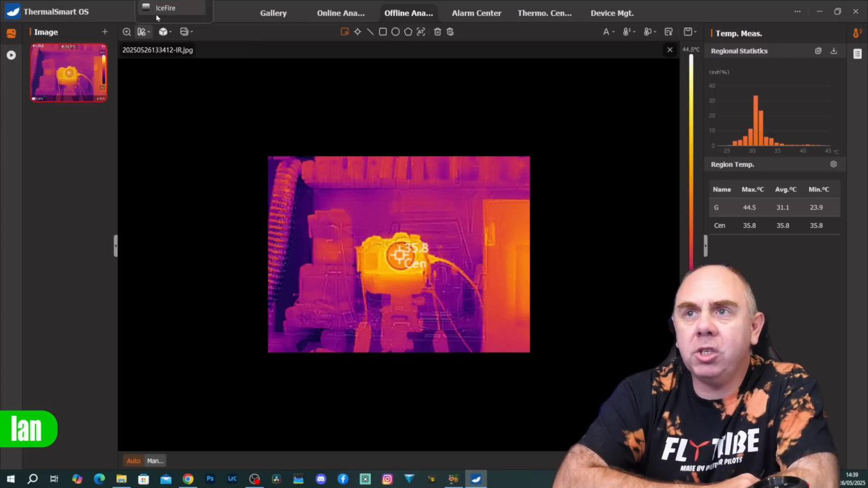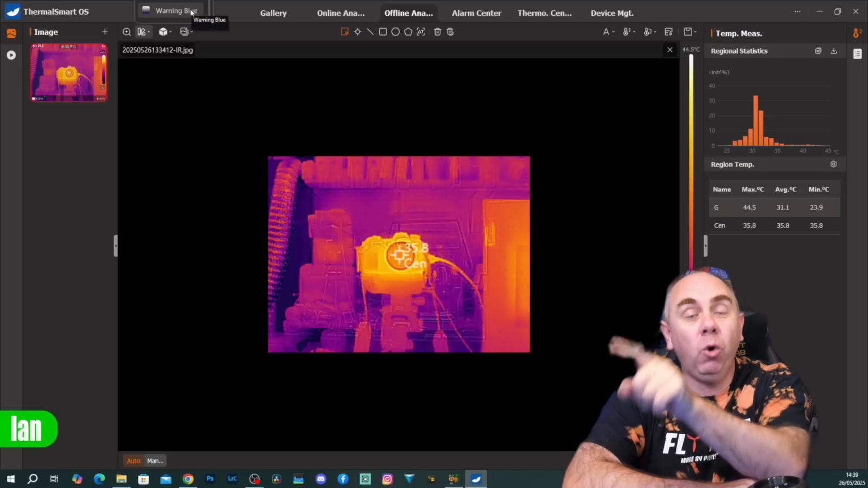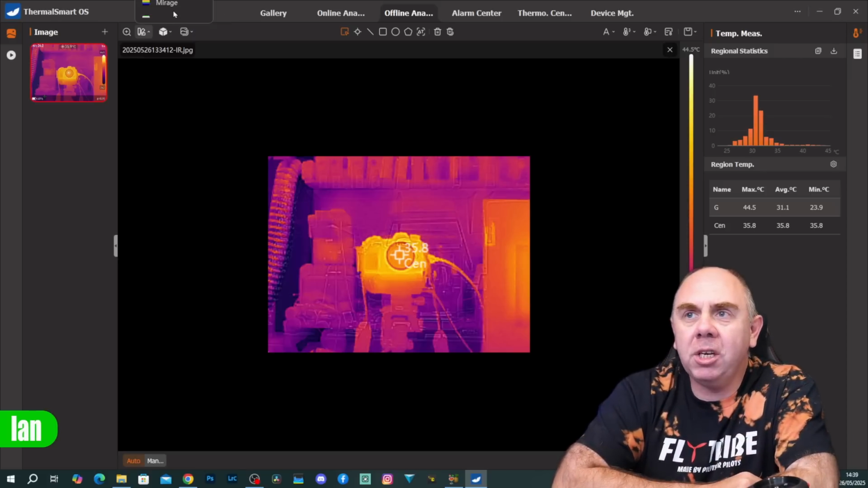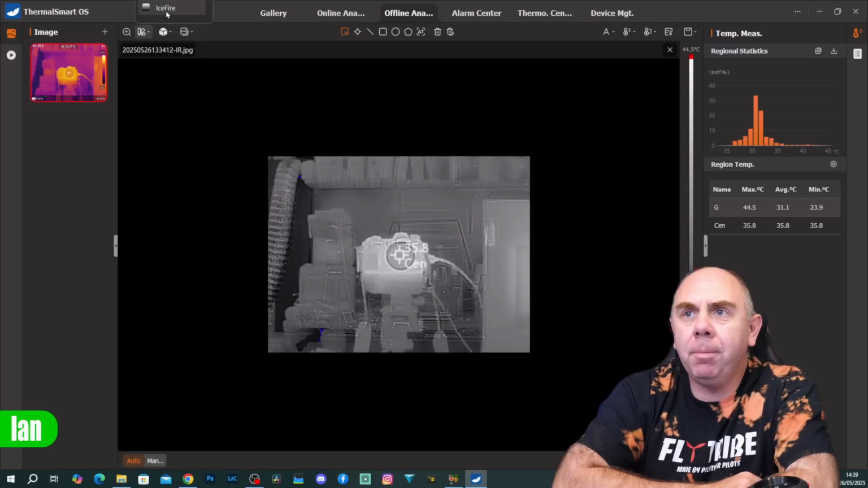If I click on this here, I can scroll up and down. For some reason, on this monitor that I use for recording, it won't show the menu properly, but on my other monitor, it actually does. But you can see here at the top, I can scroll through all of the different color palette options. They are available in the software to choose. So you can go back all the way through. There's a load of options available within the software.